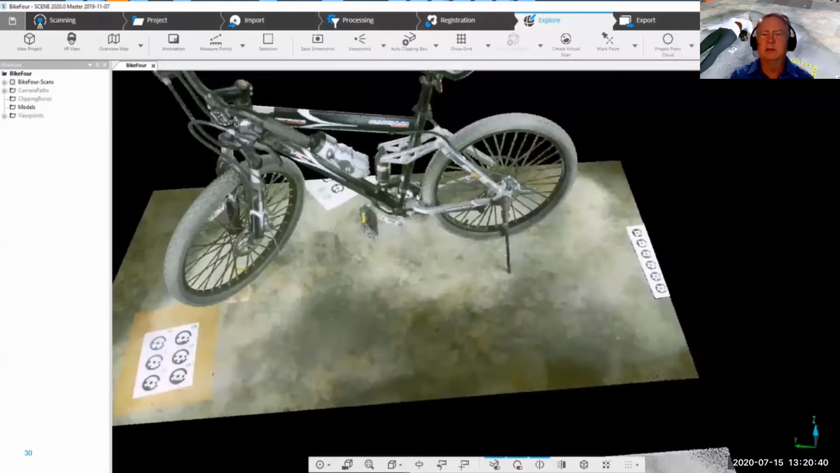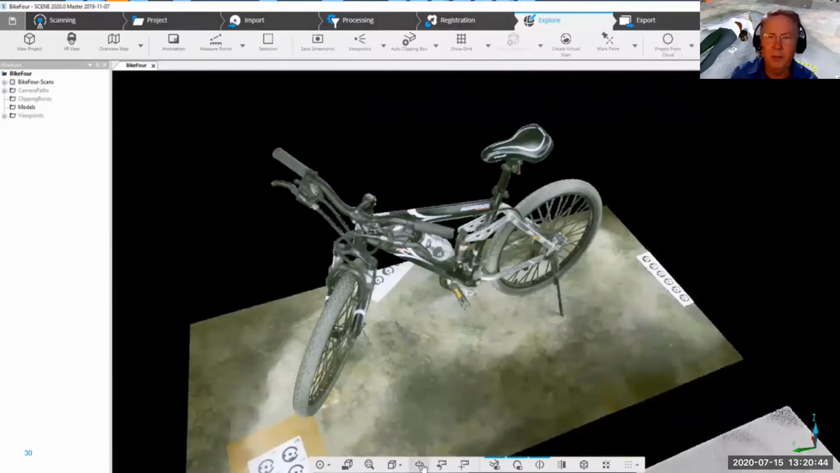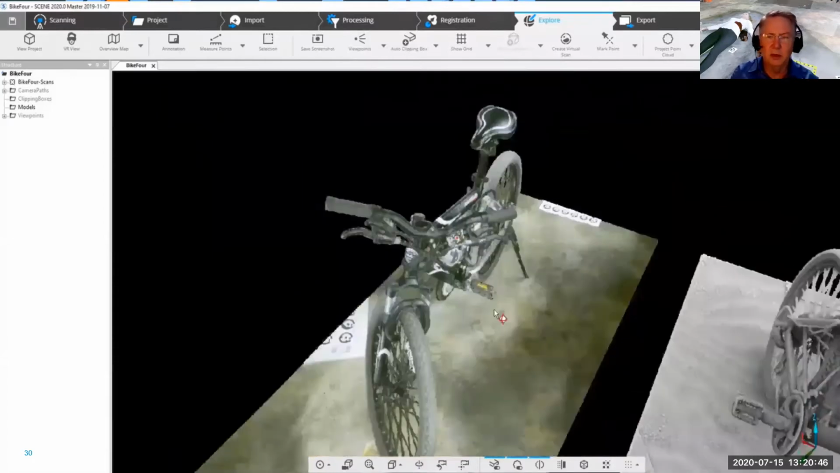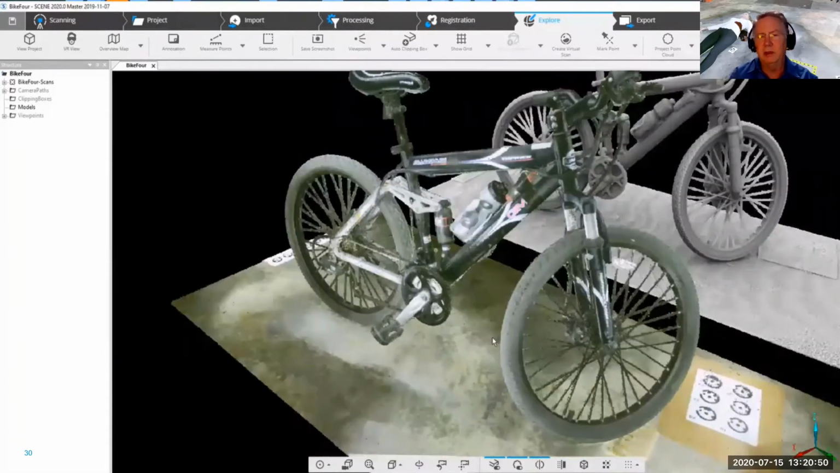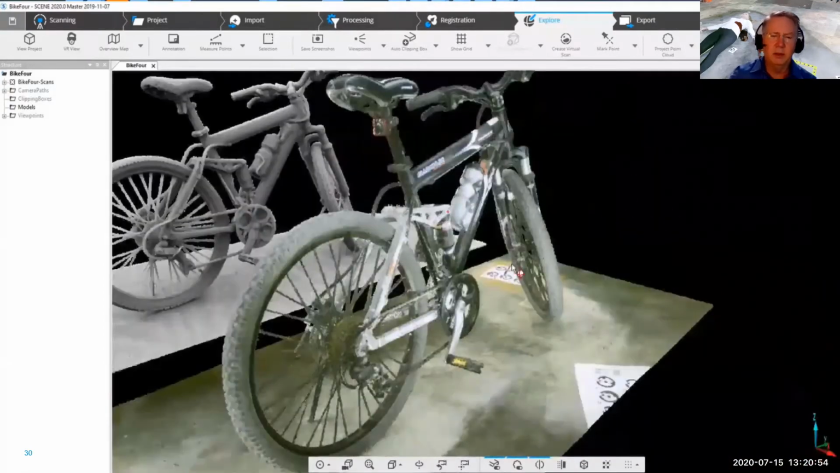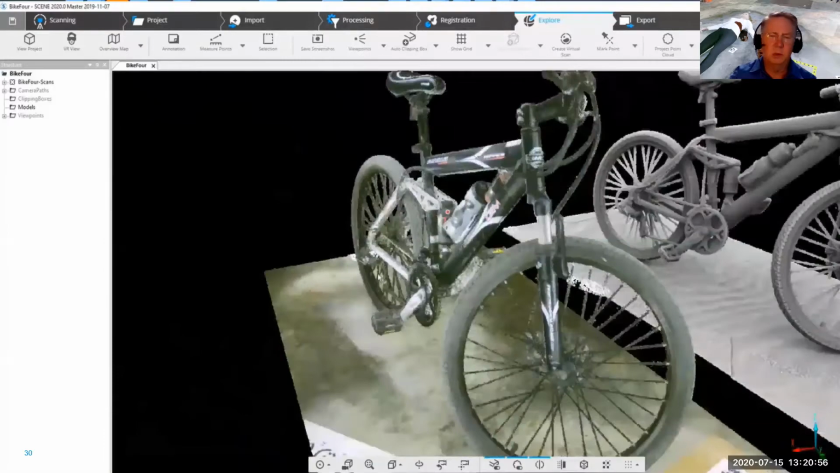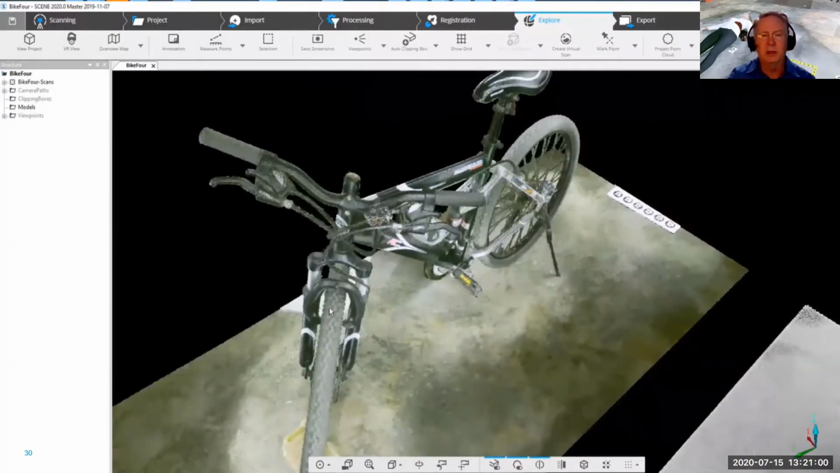I'm pretty geeked about this scan. We also have this as a Sketchfab file that we can send you, so you can have the same file and be able to rotate it around and look at it in 3D. So again, very, very happy with how this turned out, and especially in 11 minutes. In 11 minutes with a terrestrial scanner, we might do 2 scans on something.